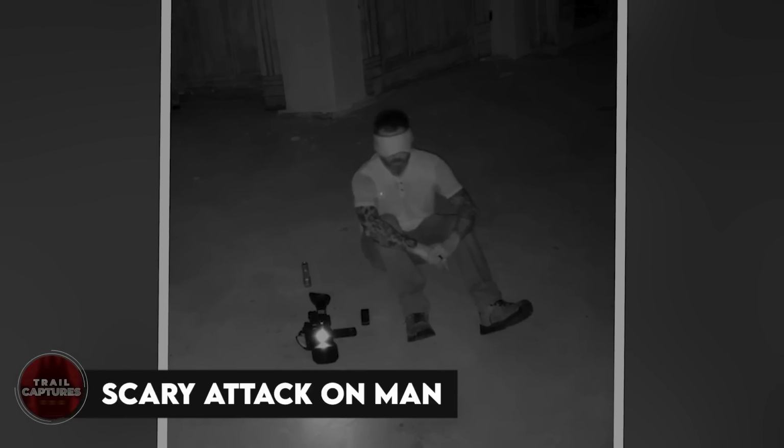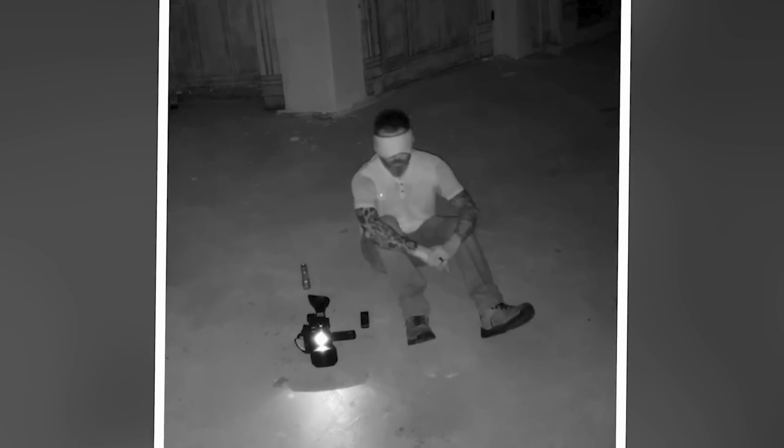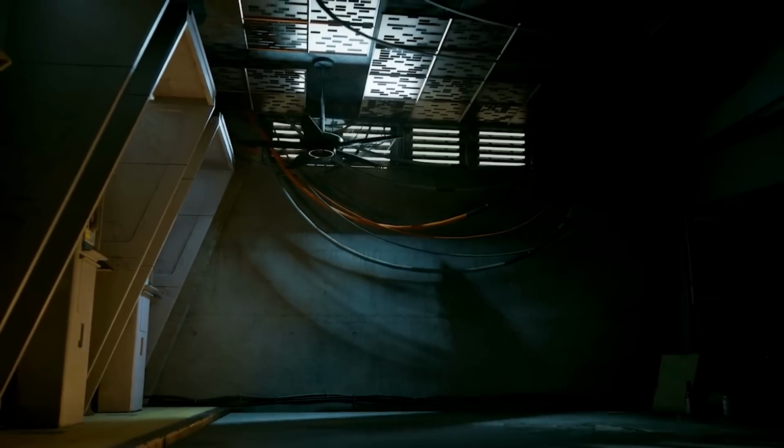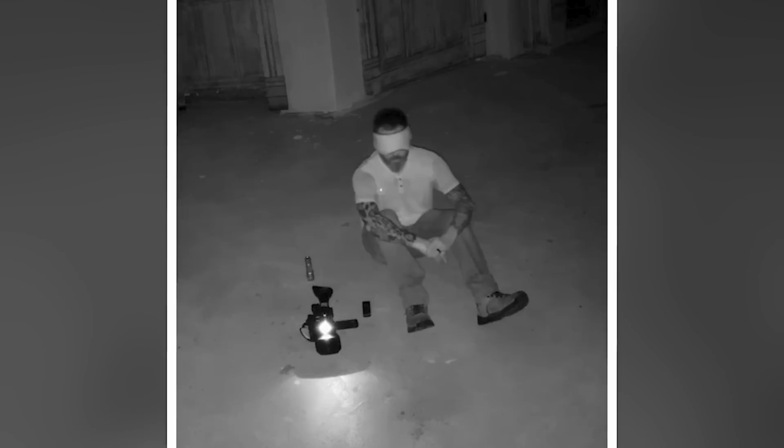Scary attack on man. In a kind of dark room, there was a man sitting all by himself. He had a cloth covering one of his eyes, and a light bulb hung next to him, making the walls strangely dark. The air felt curious and a little scary as he quietly talked to the darkness, trying to call a ghost. The room became really quiet, and it felt a bit weird.